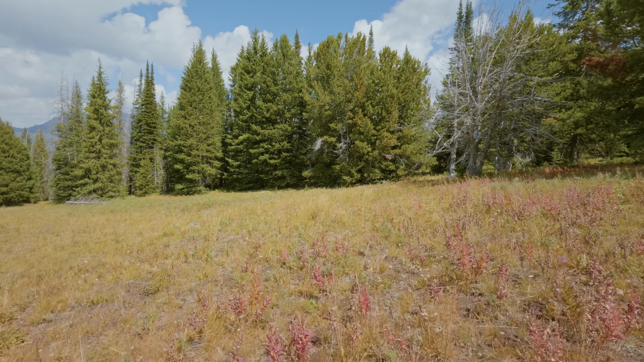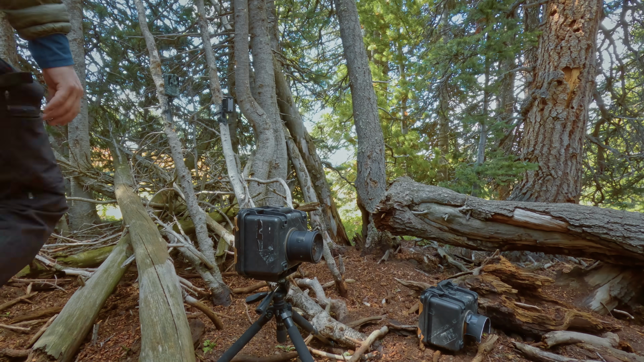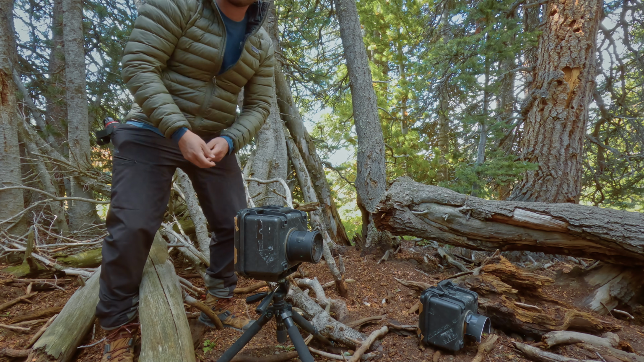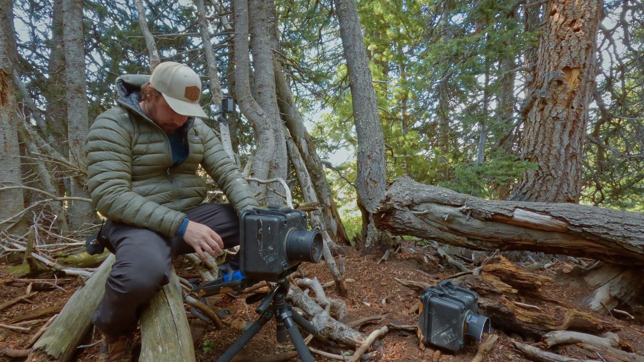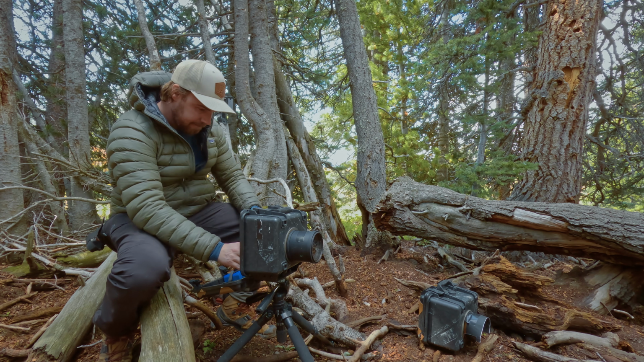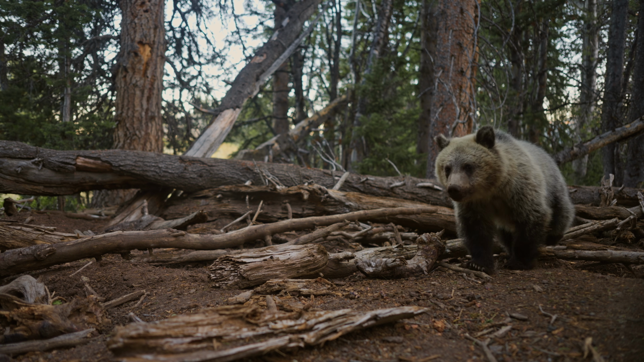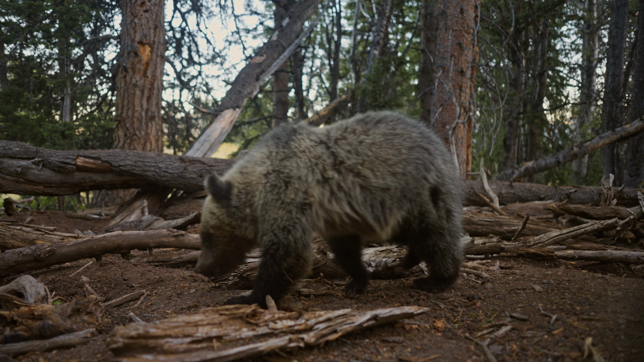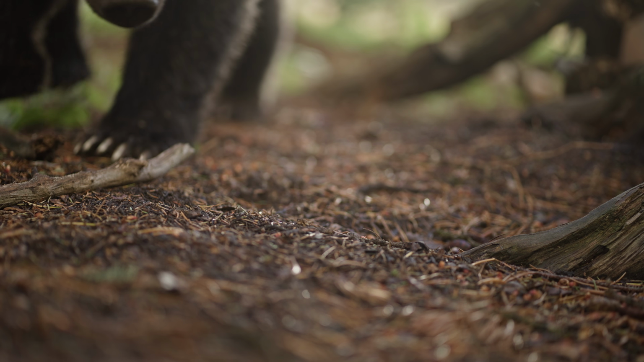So I'm just kind of easing my way into the tree line here. I always just do this really slow because I want to make sure that there's not a bear in there, obviously, when I go in. All right, let's check this wide angle here. Should give us a good sense of what's going on here. Ooh, is that a cub? Huh, where's mom? Oh, no way.